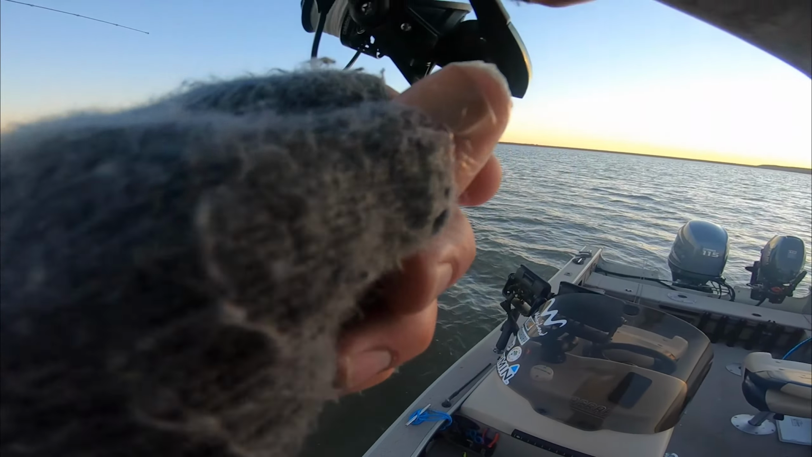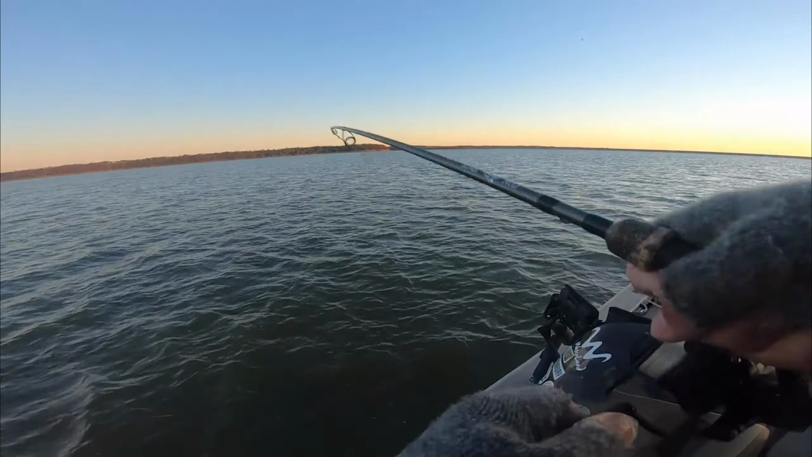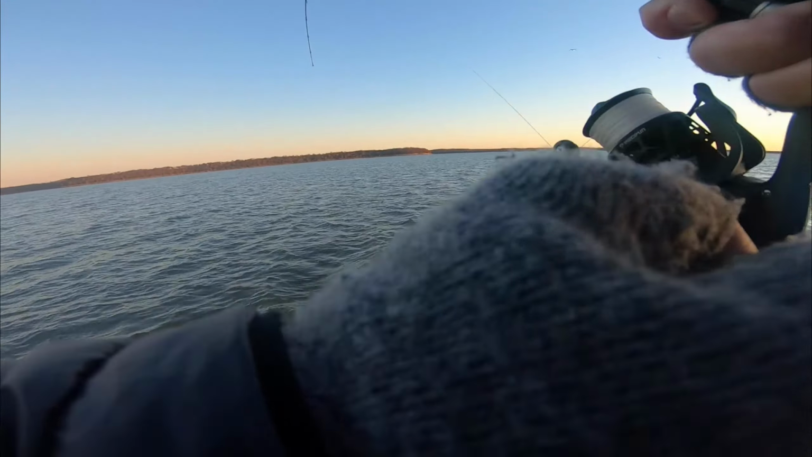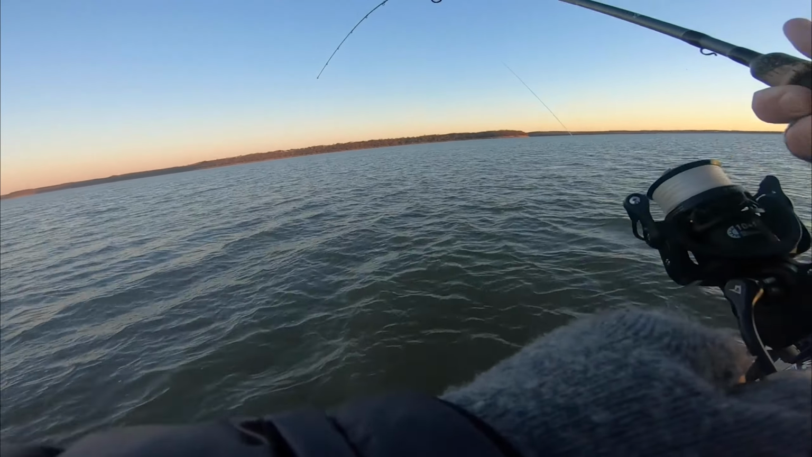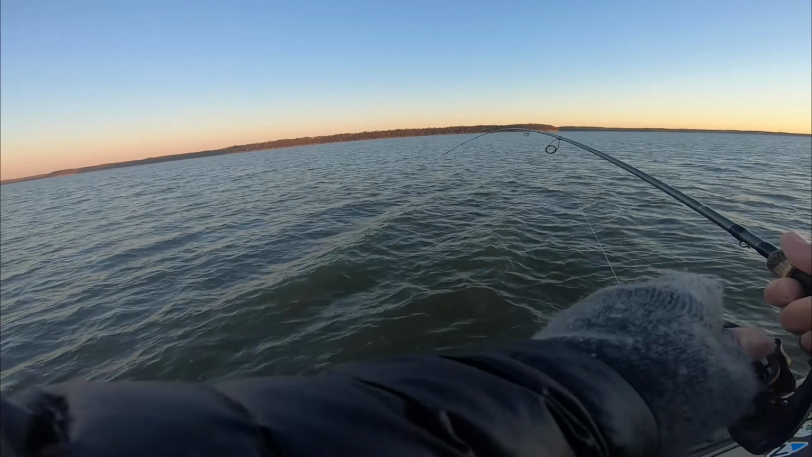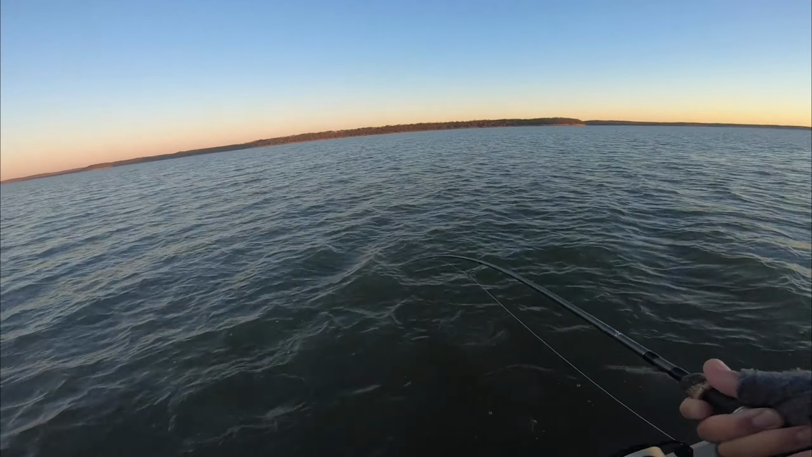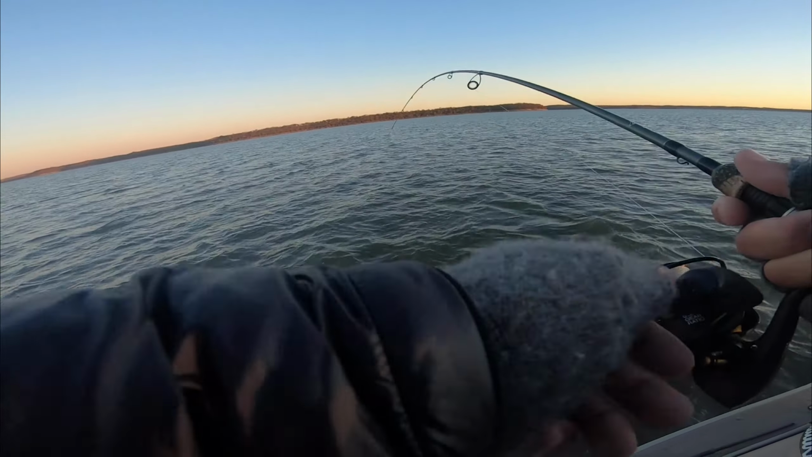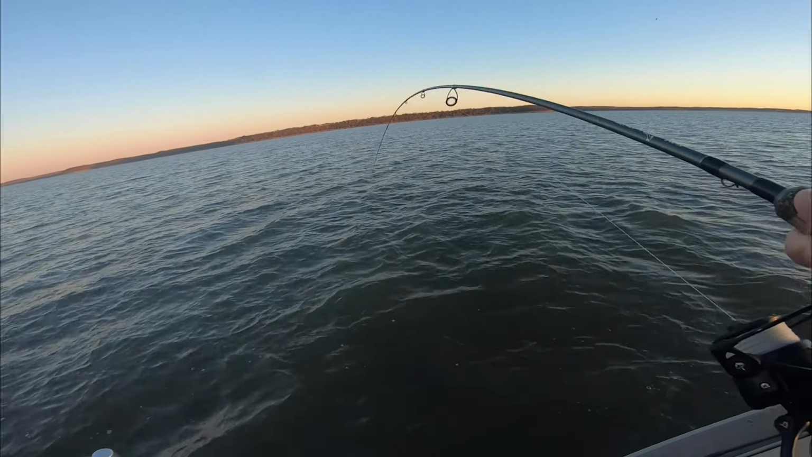Finally got one to go. These fish have not been in the mood at all. Now we're finally getting a little bit of sun, and that usually helps the cause. A lot of short strikes, a lot of looks. Finally got one to go. It is the target species. He just now realized he's hooked. It's a nice one too. Really nice one.